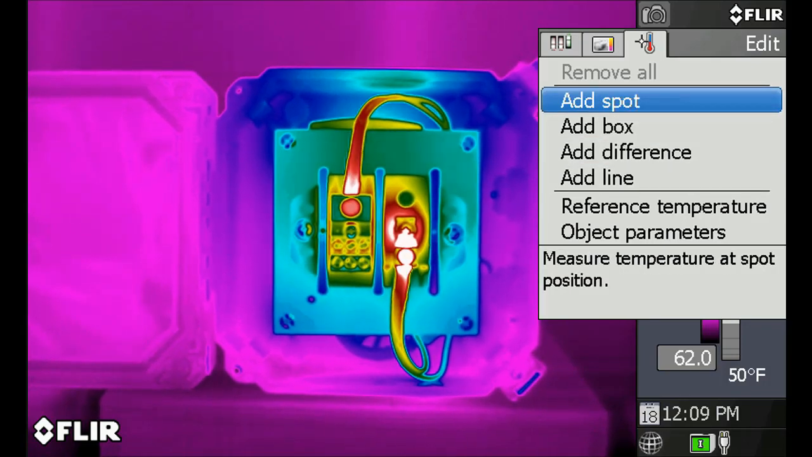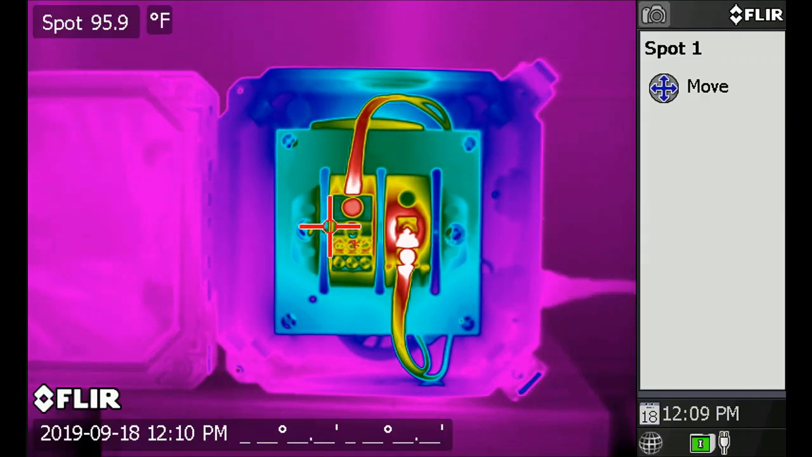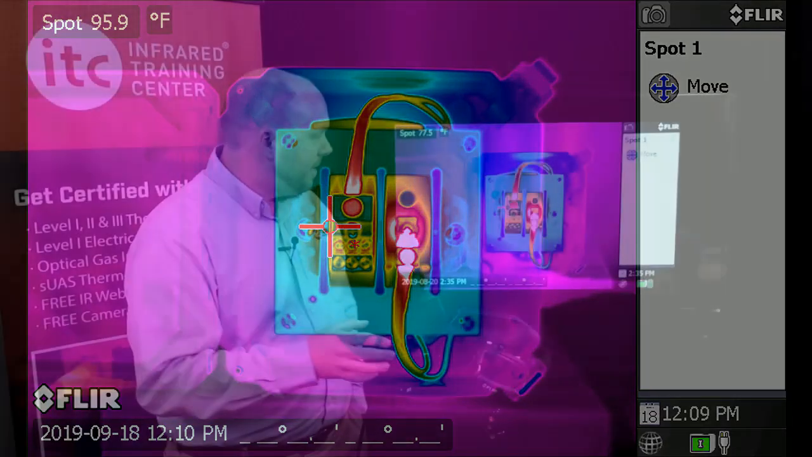For now, we'll just use the spot option here. Pressing on the joystick will put a spot temperature on the screen and the value in the upper left-hand corner. Use the joystick now to move the spot around and measure temperatures in various regions of the image. And as always, with a FLIR thermal imager, these and other tools can be accessed and modified in either a saved image or the reporting software.